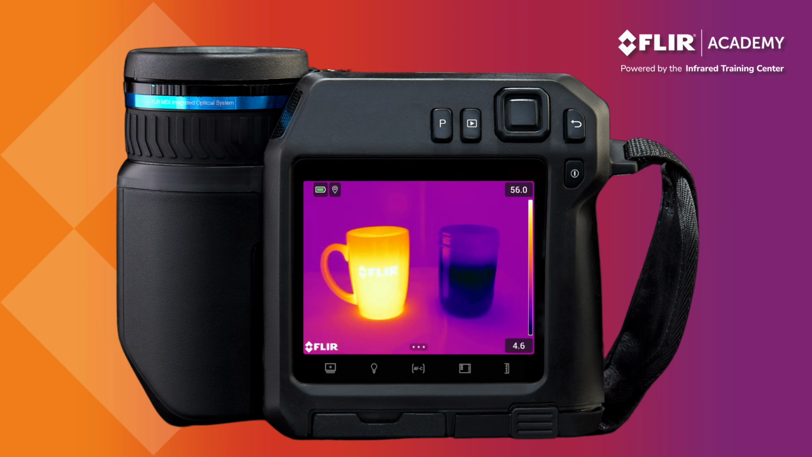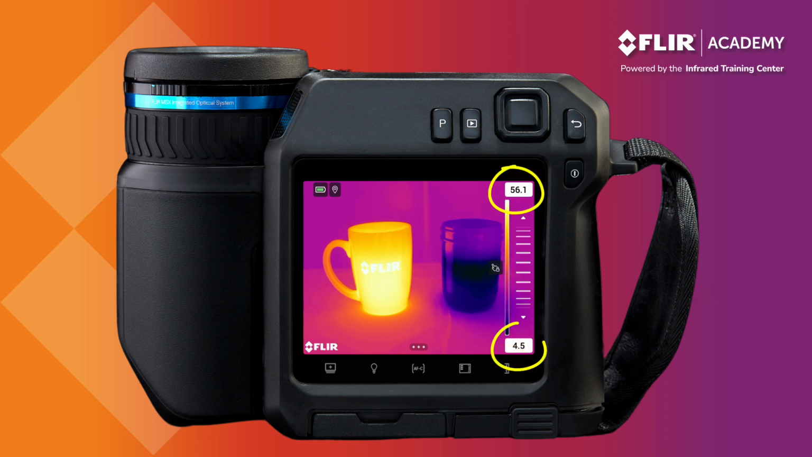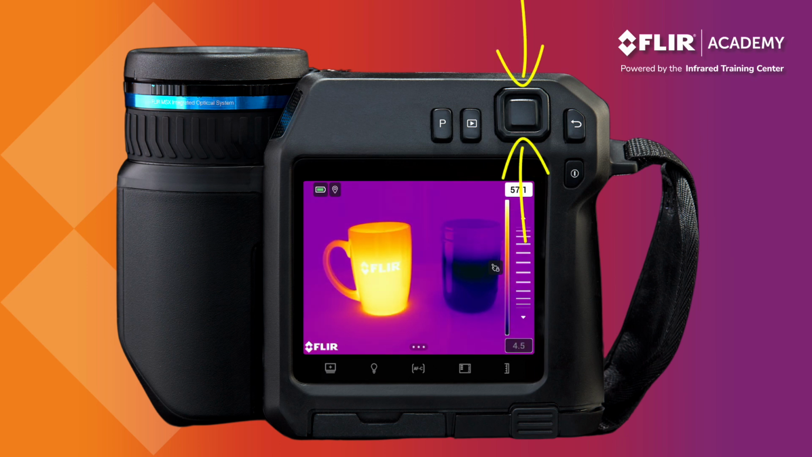There may be times, however, when manual adjustment is required. This is especially true when there are extraneous hot or cold targets in the frame. Press the scale icon at the bottom of the display to toggle between automatic and manual modes. Turning on manual mode will highlight the top and bottom temperature values on the scale. Pressing left or right on the navigation pad allows you to select one or both numbers. Once a number is highlighted, press up and down on the navigation pad to change its value.